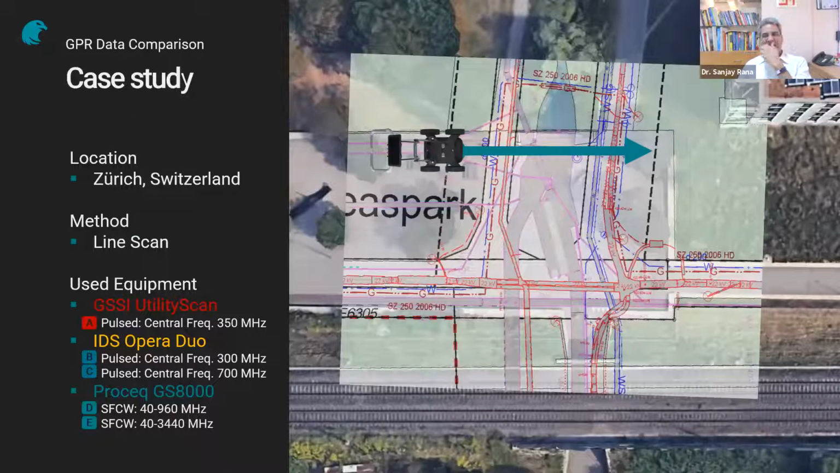This is a small case study where the differences have been studied based on various GPR models, and they are all reputed GPR models. This is GSSI UTT scan 350 megahertz as A, then IDS Opera Duo as B and C, that is 300 and 700 megahertz. And then the PROCEQ 40 to 960 is the low frequency component, and 40 to 3440 is the high frequency component. By the way, they are listed separately, but both are in the single antenna, and the results also come on a single screen.